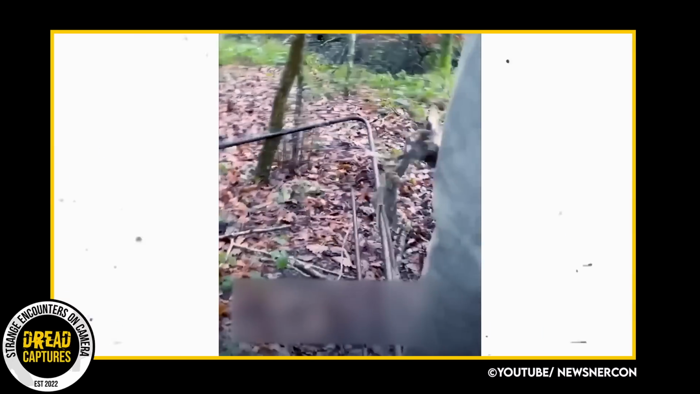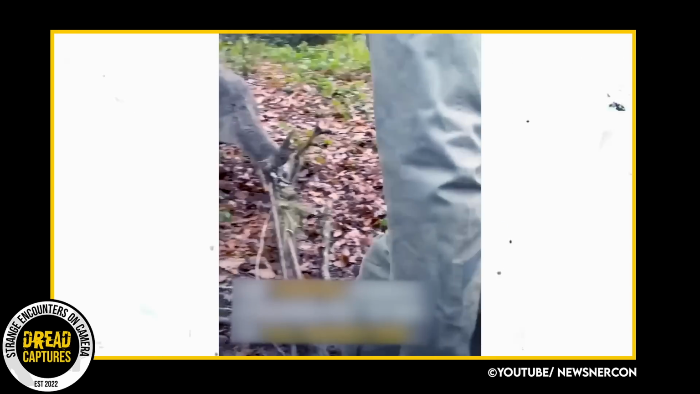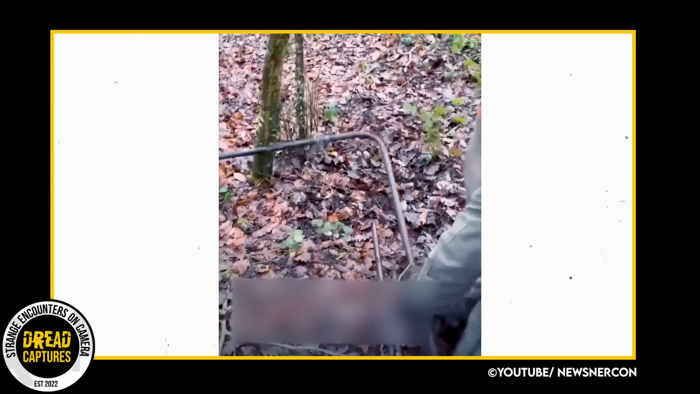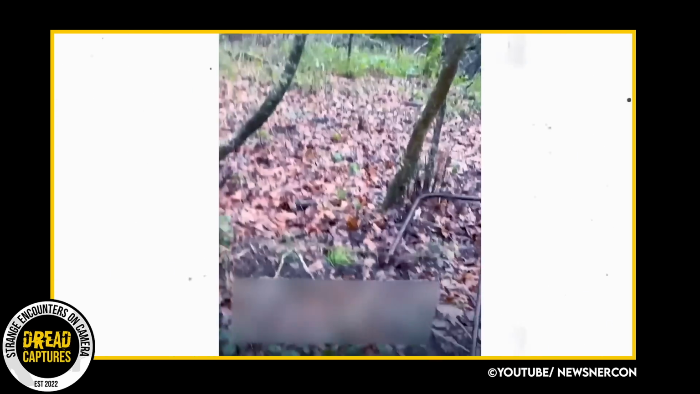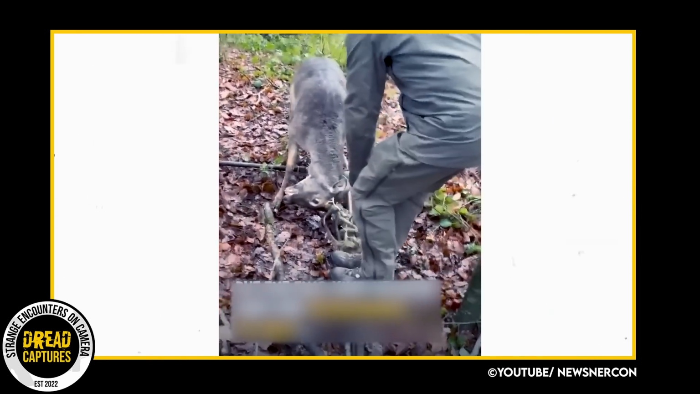A good Samaritan walked upon an entangled deer as the animal was trying desperately to free himself. The deer seems to have been caught in some rope that is attached to some metal bars that have likely just been thrown away in the woods. And now he finds himself in a tough spot. The deer is clearly scared and starts jumping and pulling with all its might to get away, but he's too tangled.